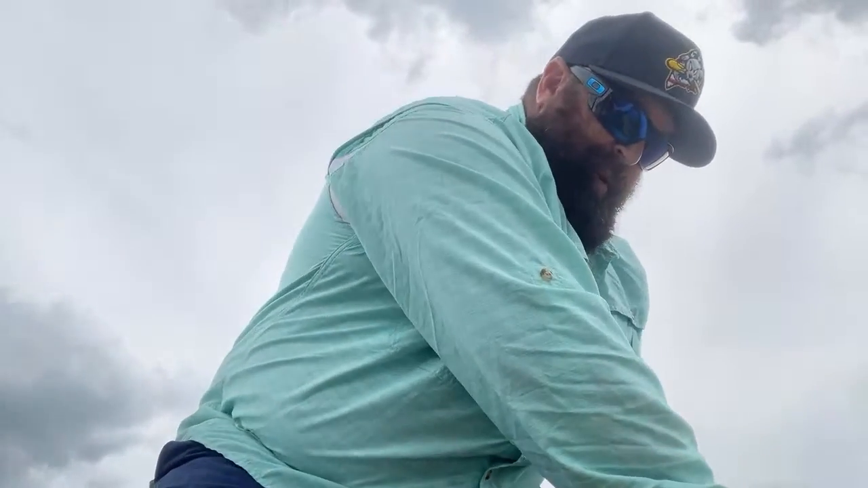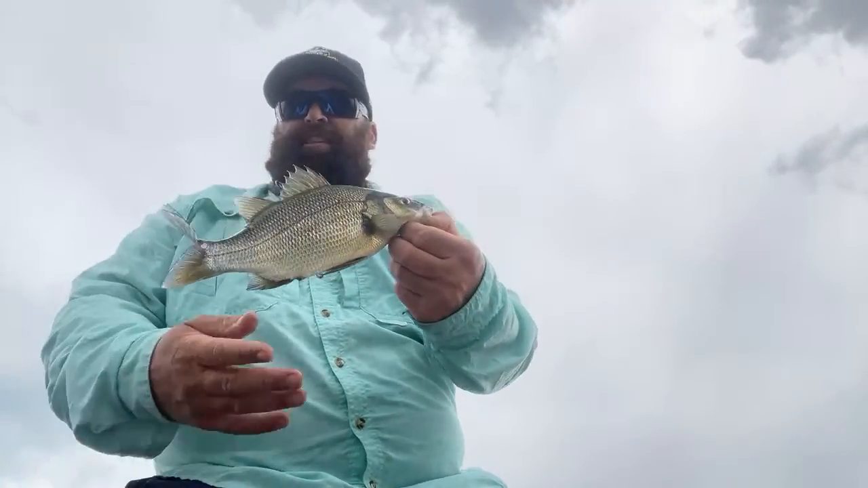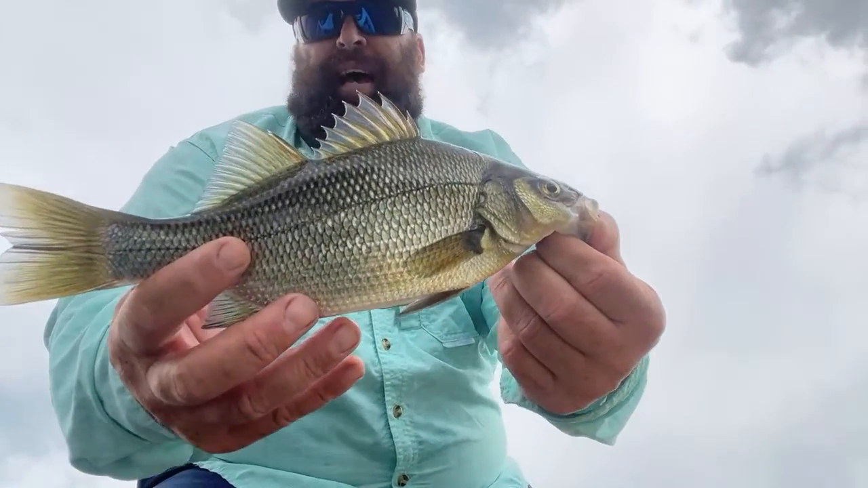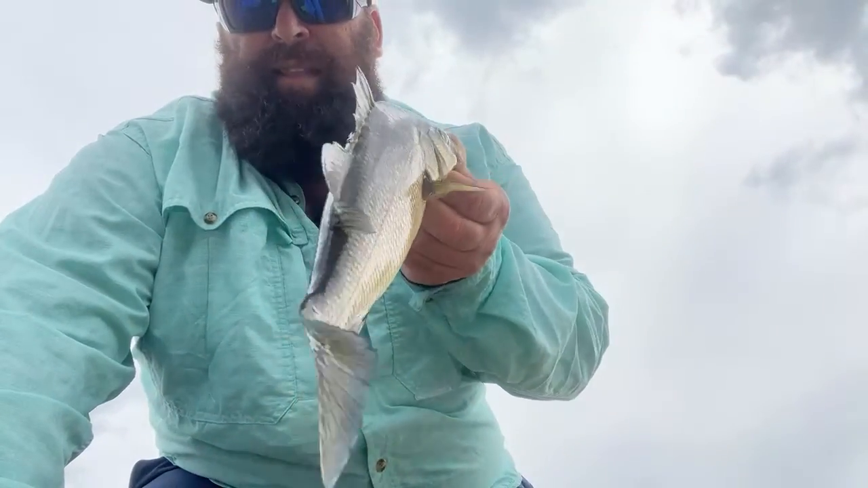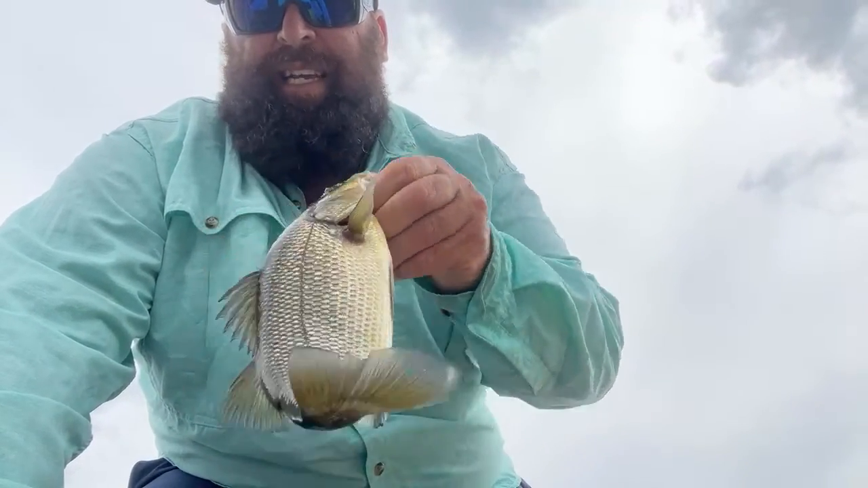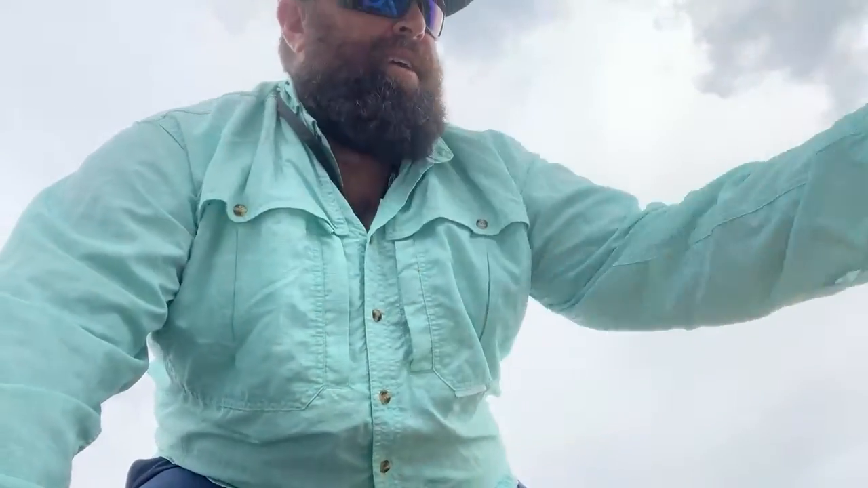But I'll measure him real quick. He's 11 inch, and a lot of people eat 8 inchers, 8 up to 11s, but that's your white perch for you right there, guys. I know they're called different stuff in different states, but this is an actual true white perch in the state of Maine. So there you go. How about a couple more? Maybe we'll get into a bigger one.